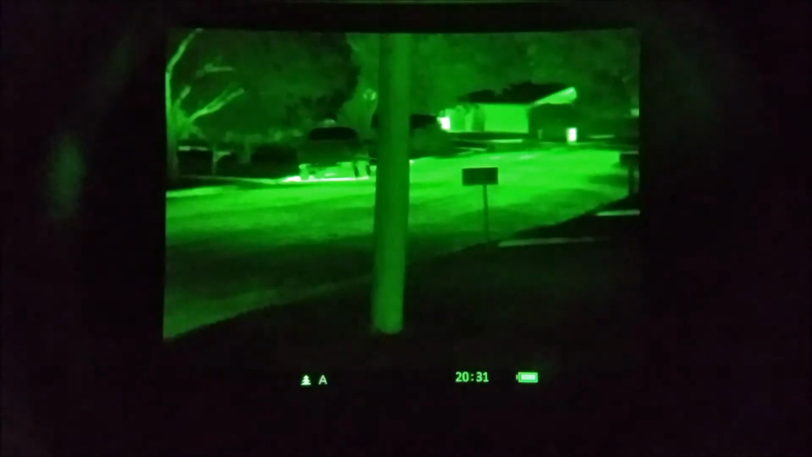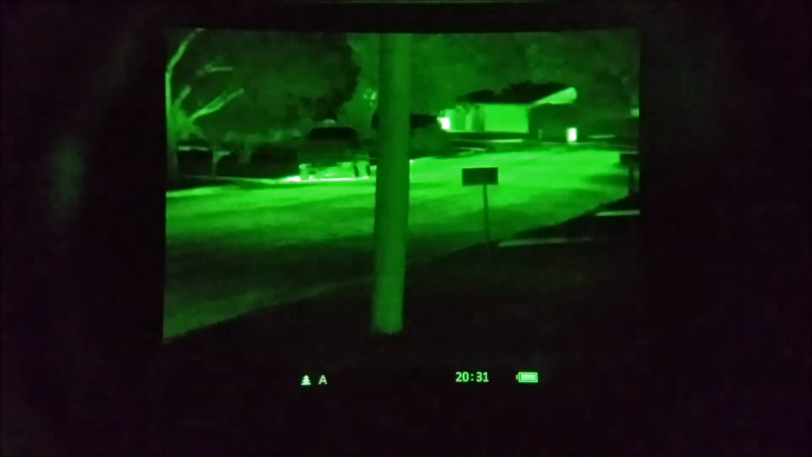So this is just a quick view through the scope on the Pulsar Core FXQ38 forward thermal attachment. This scope can be used as a handheld thermal device, or mounted in front of your day scope as a thermal attachment. Right now we're in West Texas. It's 62 degrees, 28% humidity.